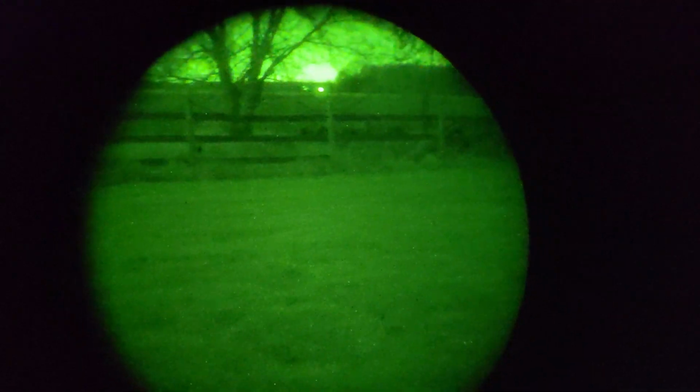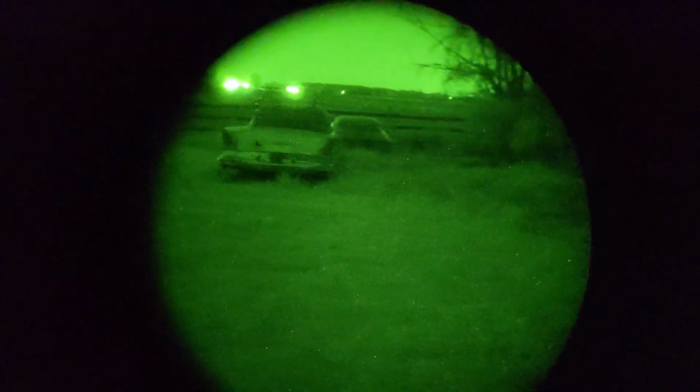Here is our PVS 14 again. And as you can see, it still looks like daylight out here. So let's take a walk over to the front area over there. We can actually see our gate. This is with no external illumination. We can walk around that. And that is what the yard looks like with the PVS 14.